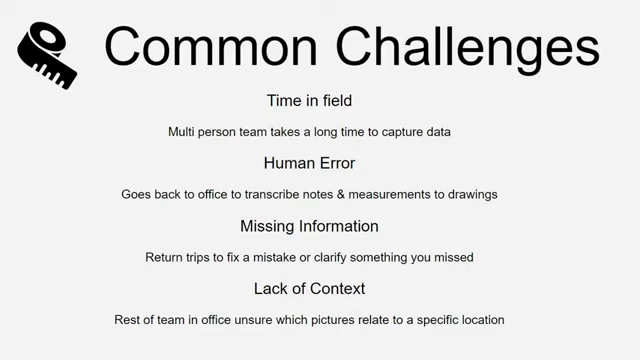Another common challenge we see is a lack of context. Maybe you have good measurements and a good photo of the site or of a specific area in the site, but then you wonder, what's right to the left of that photo, or right above it? Or maybe you don't remember exactly where that photo was taken. That can cause a lot of challenges for everyone back in the office who has not been to the site in person, just understanding what's happening. So of these challenges, my question to you is, which of these are common in your business?